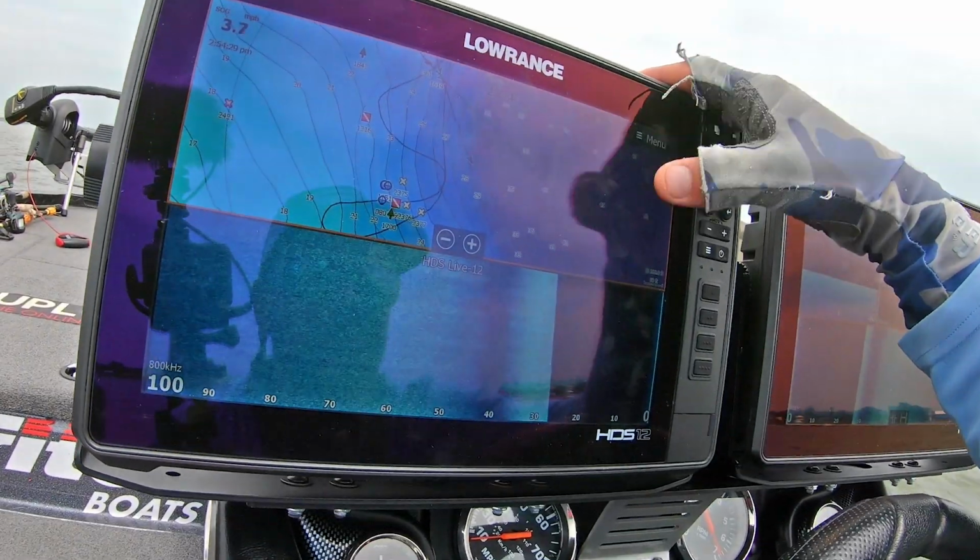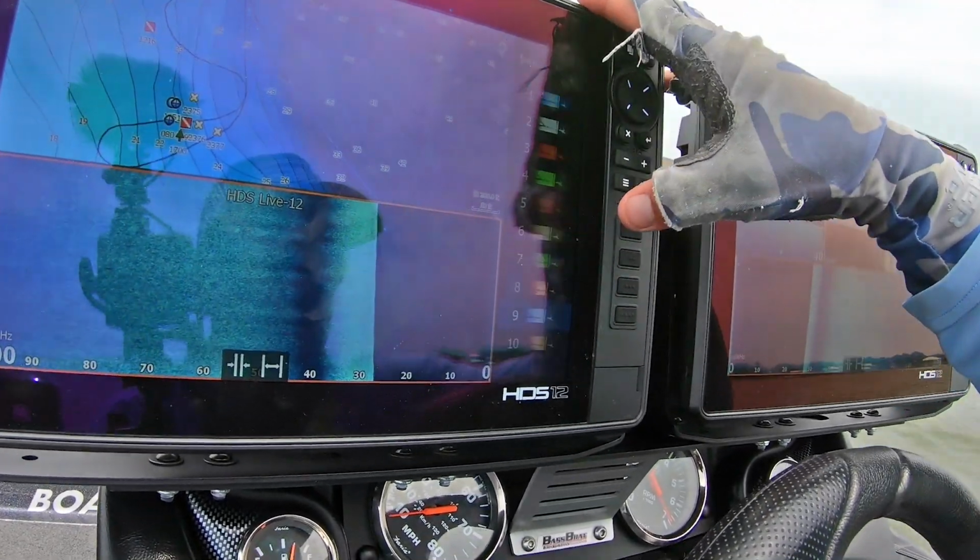It's just a little tougher to see. If anybody knows anybody at Lowrance, tell them to put the blue palette back in the mix. It's the best palette ever. All right, guys, let's try another palette.